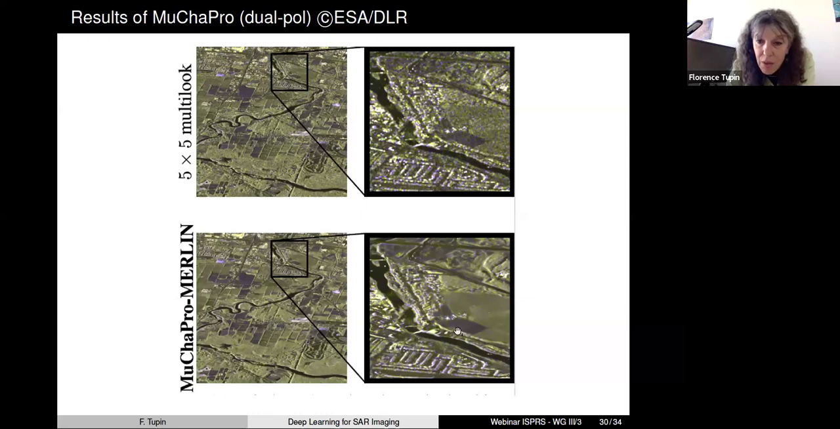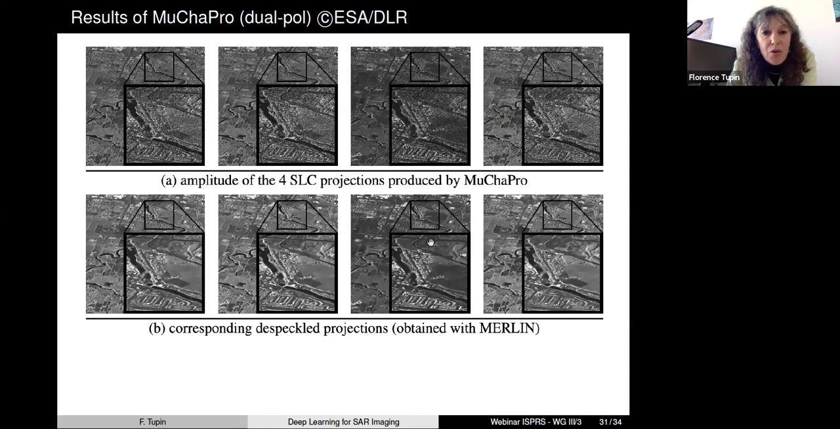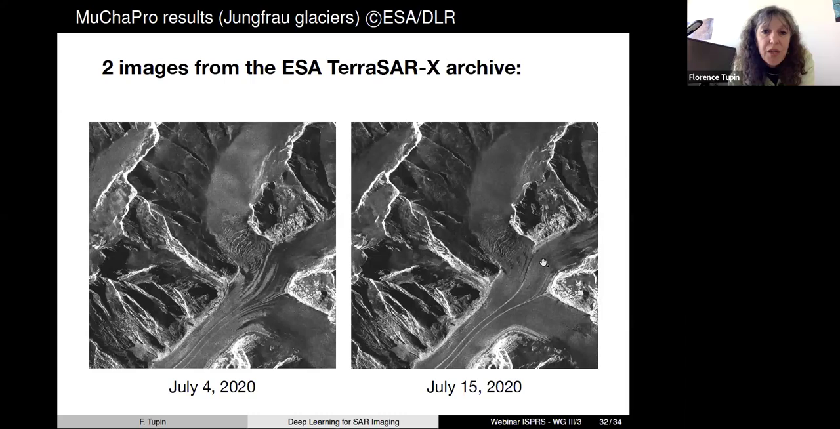Again, you see that you have a strong speckle reduction, but at the same time, a good preservation of the fine details that you may have in the image. So here you have an example. In this example, we have used 4 projections, meaning that we have used 4 vectors to create these new images. And here you have the denoising of each image. I will show you very quickly